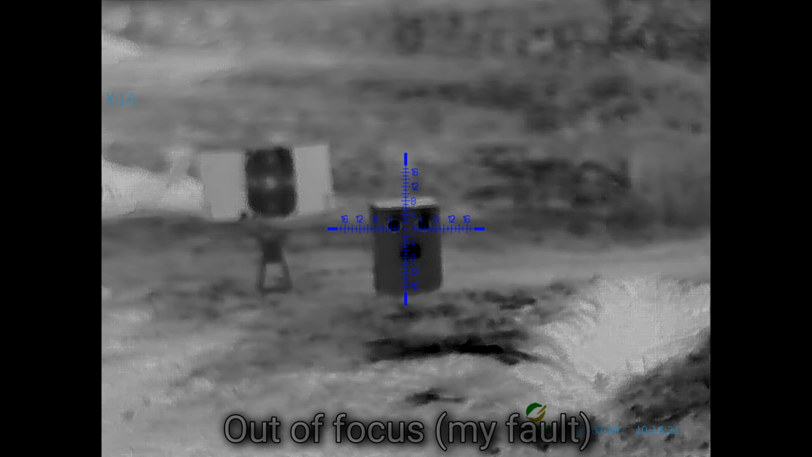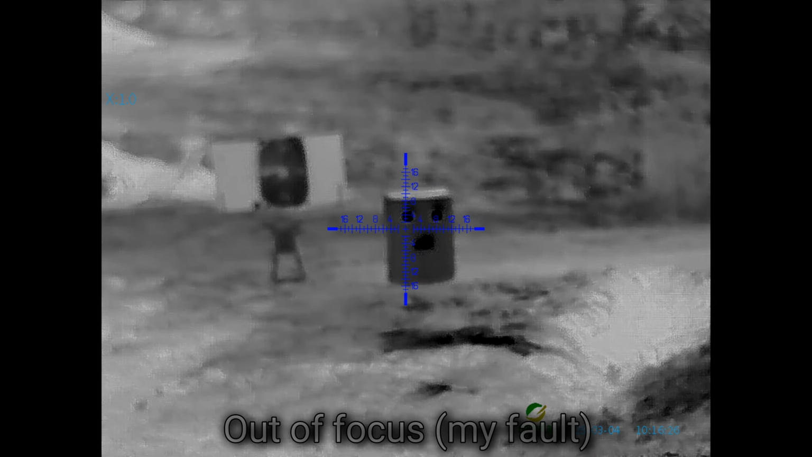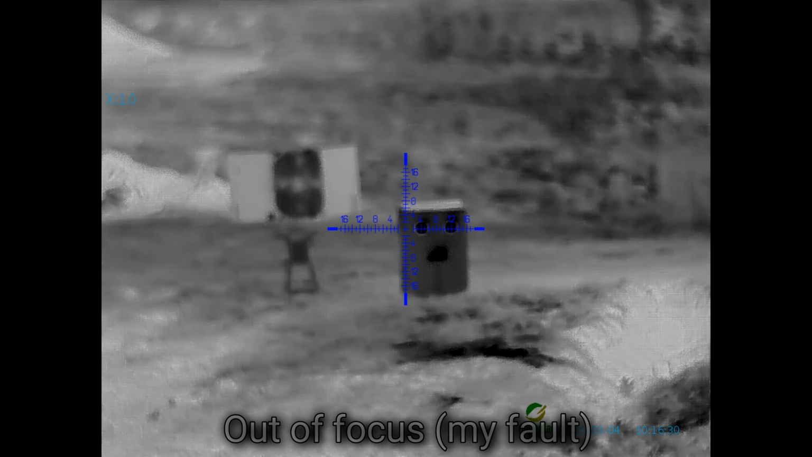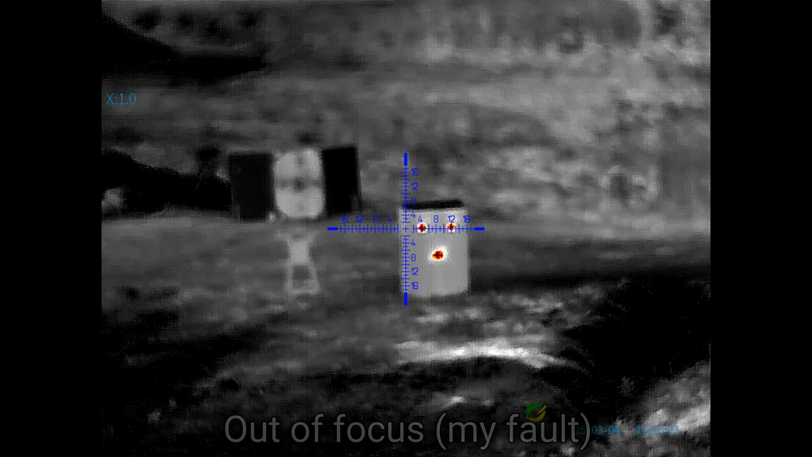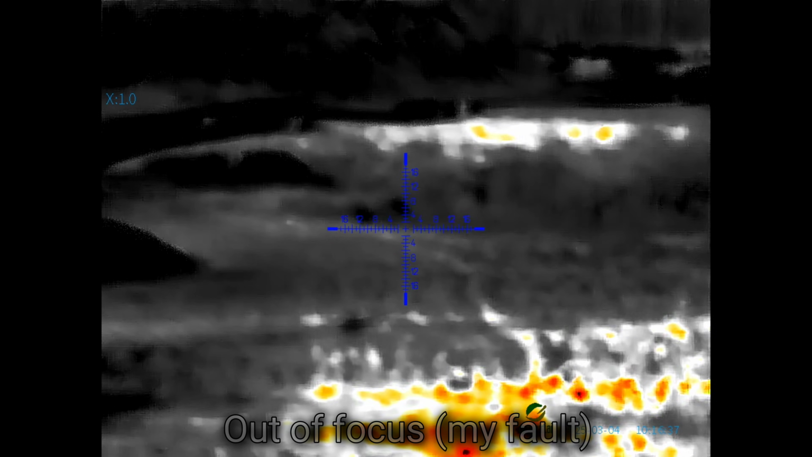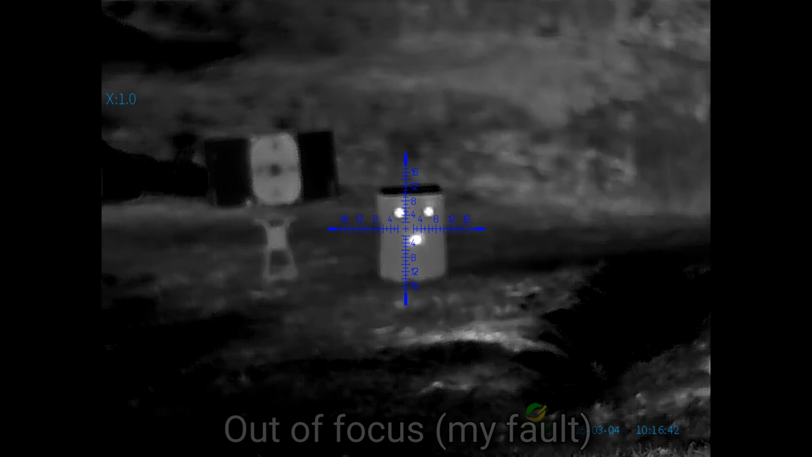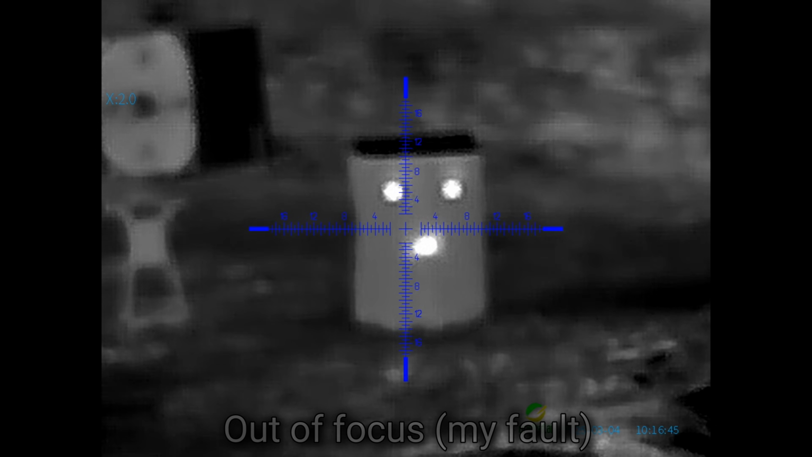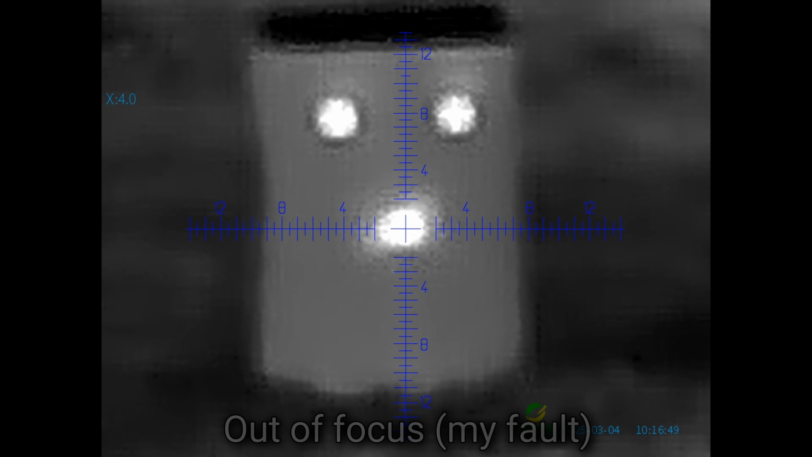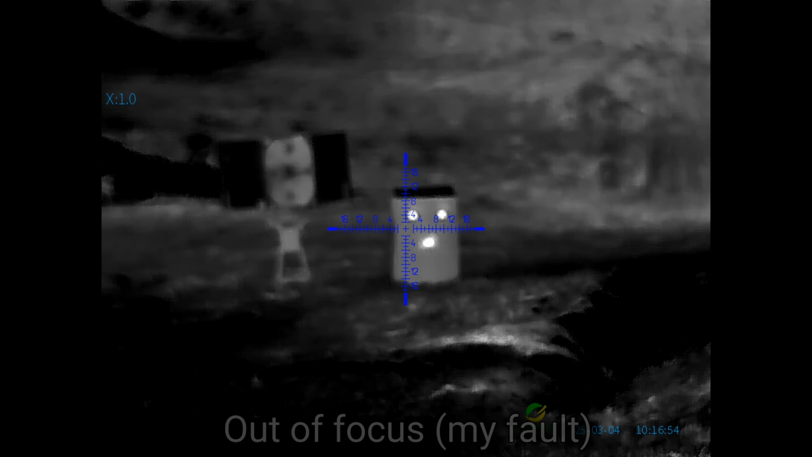So let me go through the different modes here real quick. We'll see what it looks like on different ones. Now that I actually have a heat signature, so that's black hot. So black is hot. And that says glory hot. So now you can see them real easy. So you can imagine if there was an animal out there, it would really light up. That's kind of cool. That's white hot. Again, it still looks like a face, but you're going to be aiming at your hot spots. So that's really what you're going for with a thermal here.